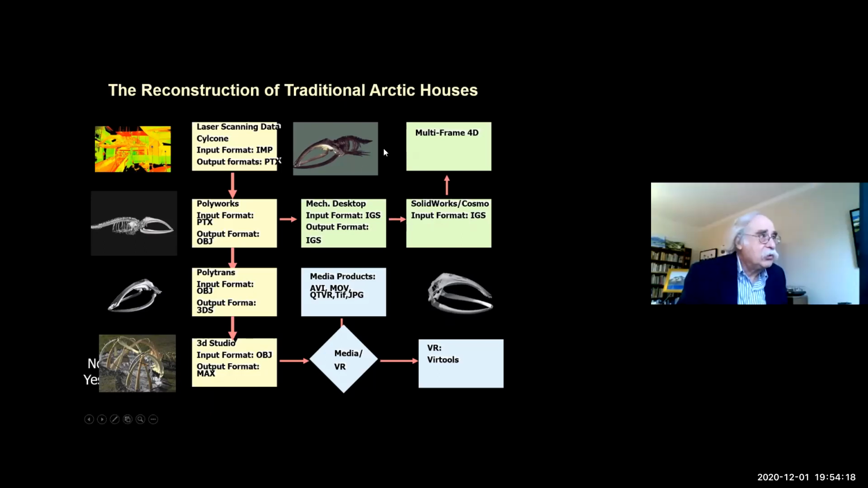We used multi-frame 4D and SolidWorks to do structural analysis.